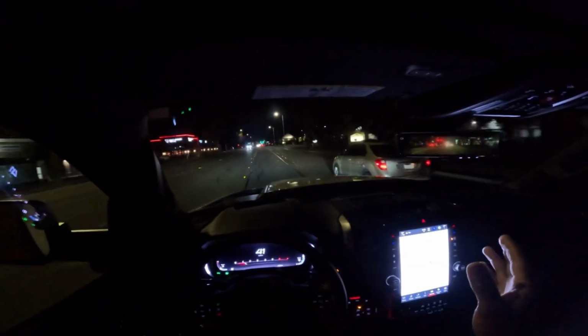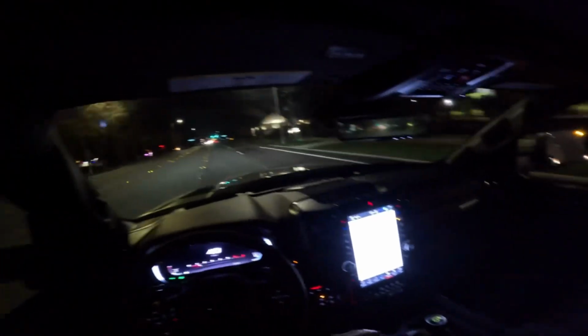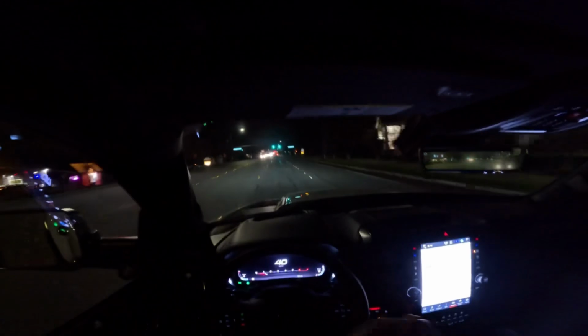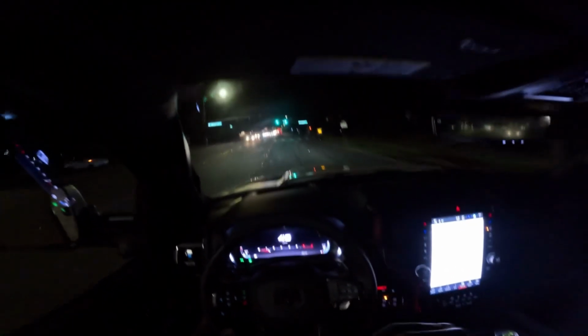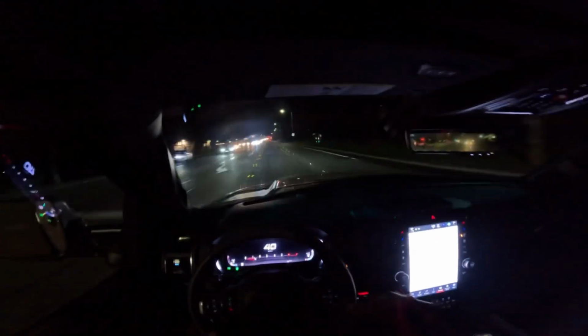But like I said, city type driving, I'm not doing anything crazy. I'm not even pushing on that gas pedal for the most part. But the ride quality, the drive, it's so badass. I have never driven any car that drives better than a T-Rex. And this is what a T-Rex is all about.